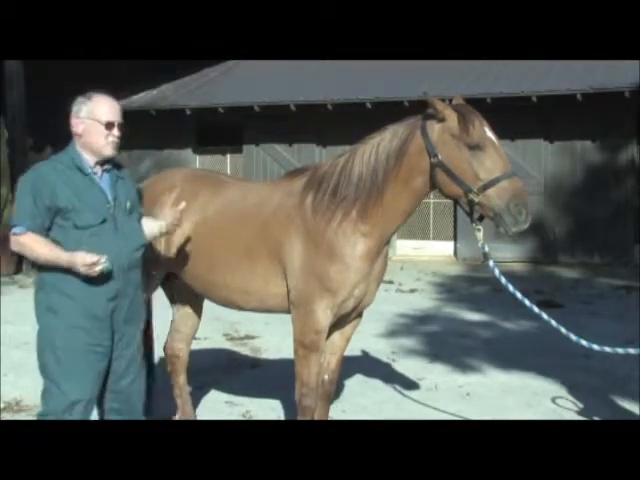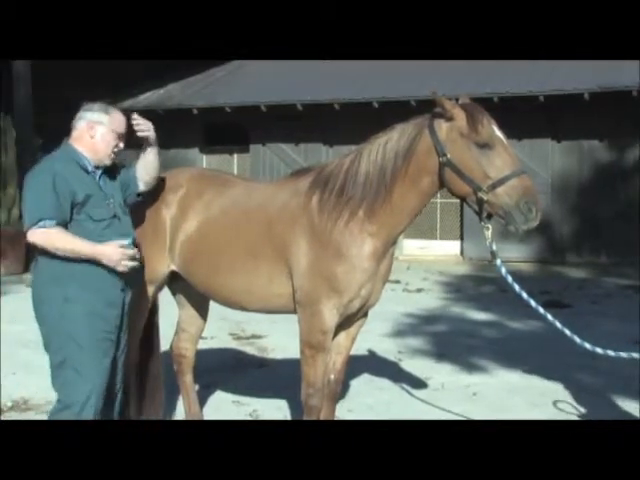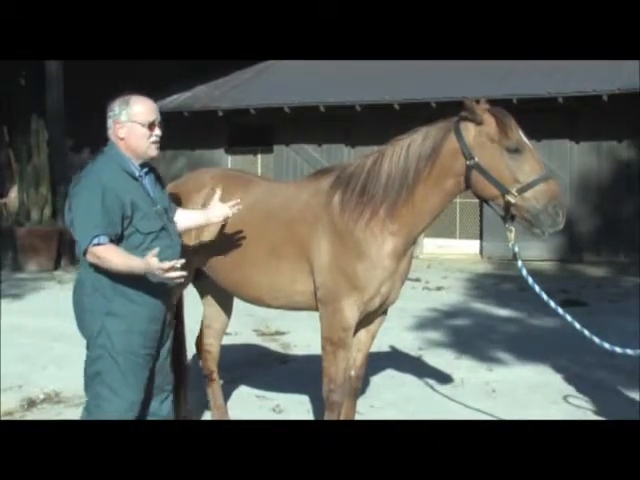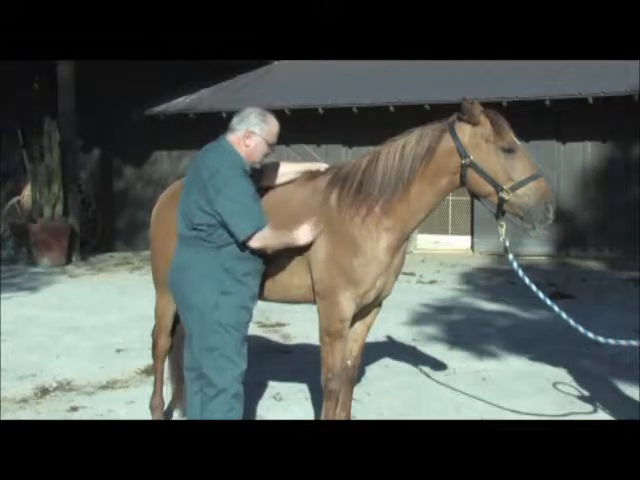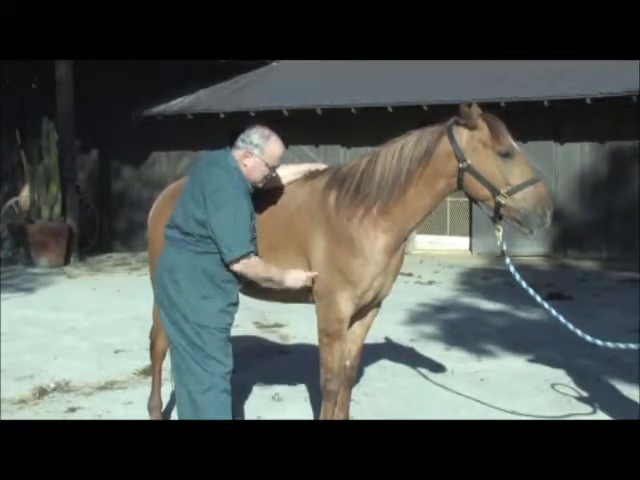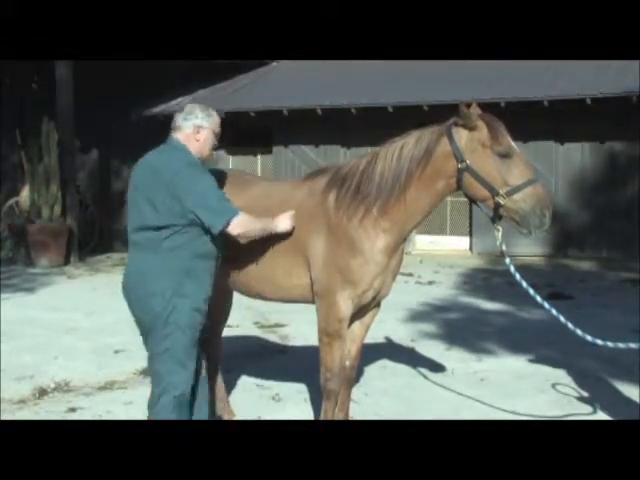And I don't know how he's performing. Is he performing pretty good? Is he showing any kind of issues or anything like that? At the moment, let's call it good. Okay, at the moment he's moving pretty good. And this horse has got a lot of heart.